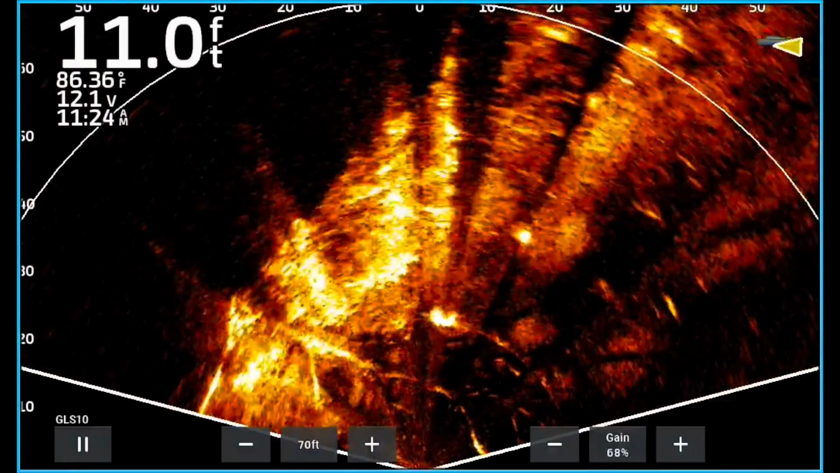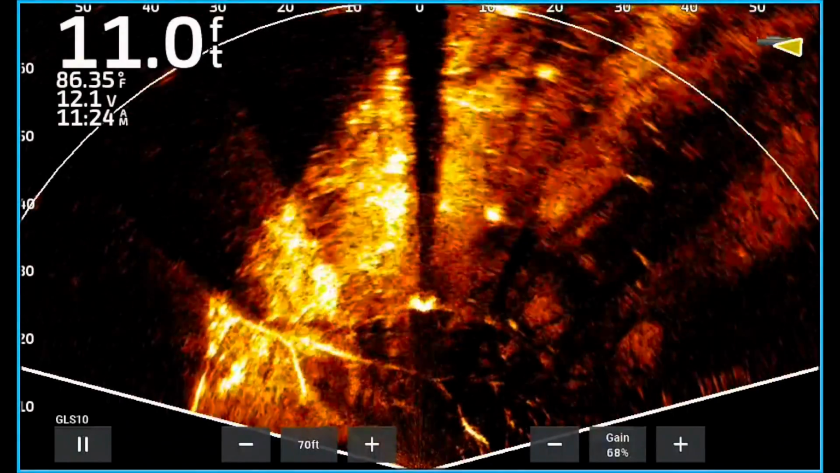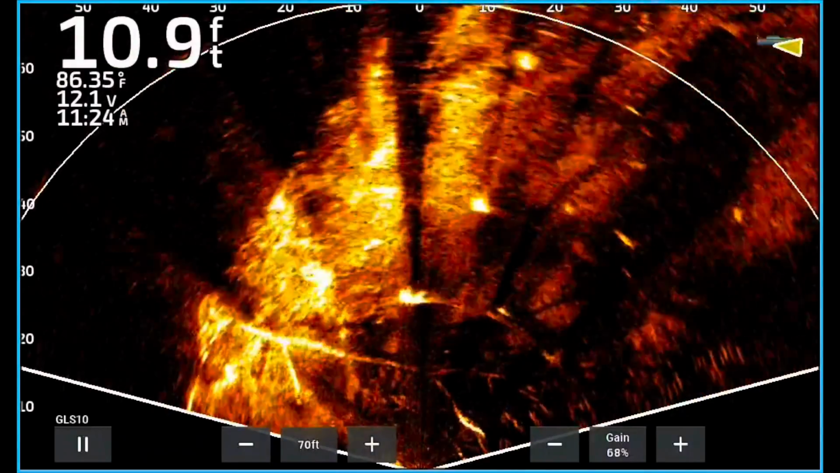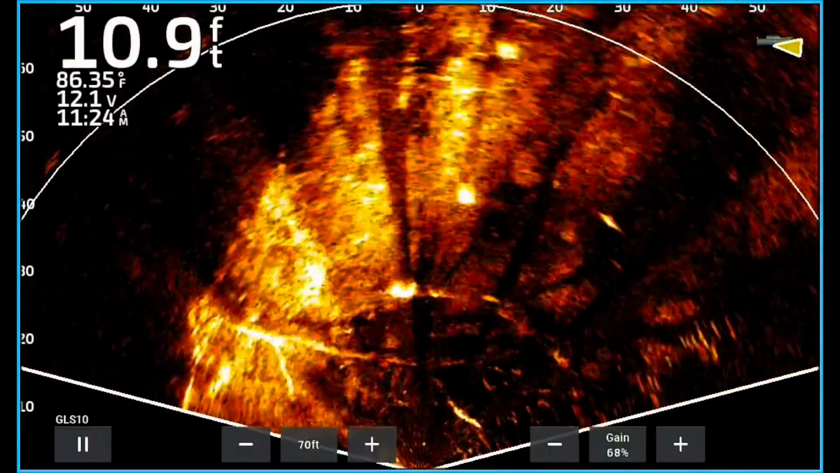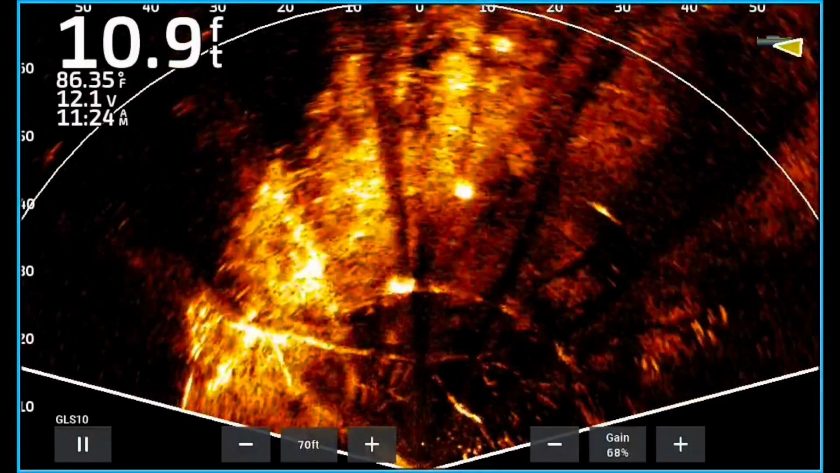Excuse me. There's that ball of shad again, about 20 foot to the right, mid-screen. You can see that ball of shad. But just notice how many fish are in the area. They're literally following this ball of shad around, kind of wolf packing them. And that is awesome.